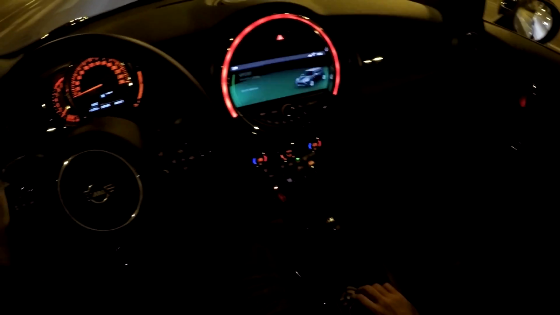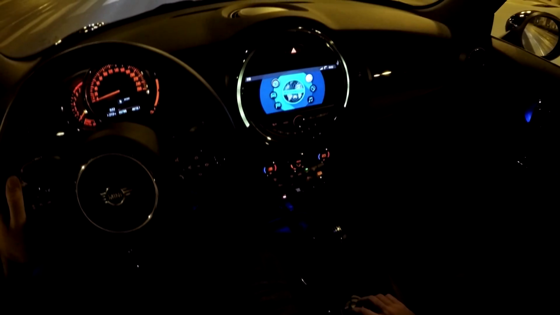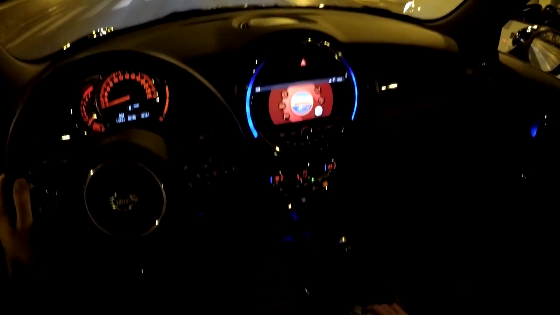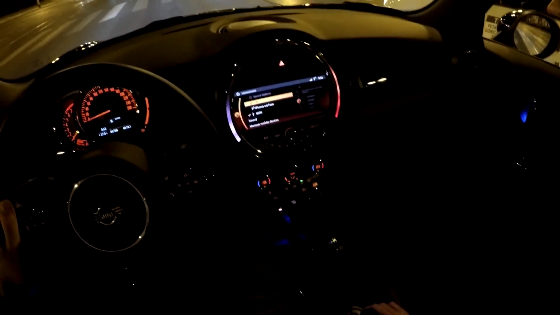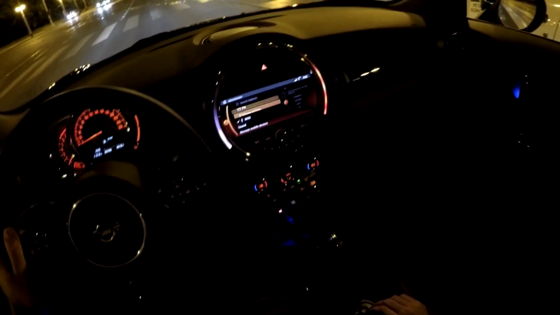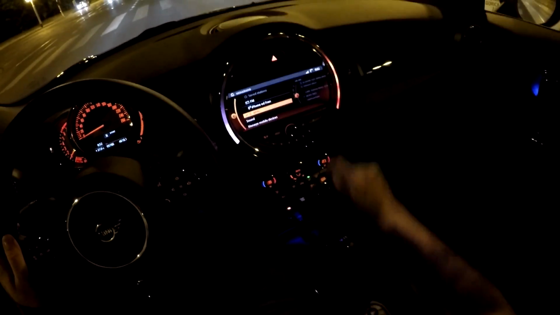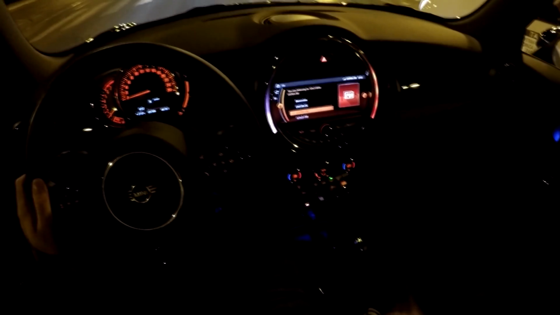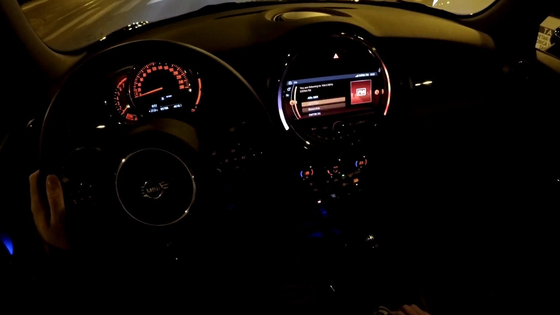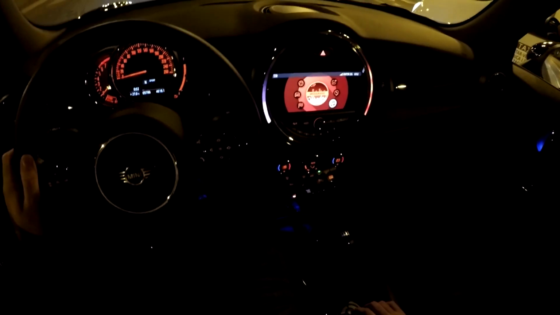Now this screen, as you can see, we have a lot of stuff over here. Basically your phone, your media with all the info that you need. I can connect my phone, I can connect the USB, which is here, and then you also have the radio stations over here, so you can change that also. Now let's go back to the main menu.